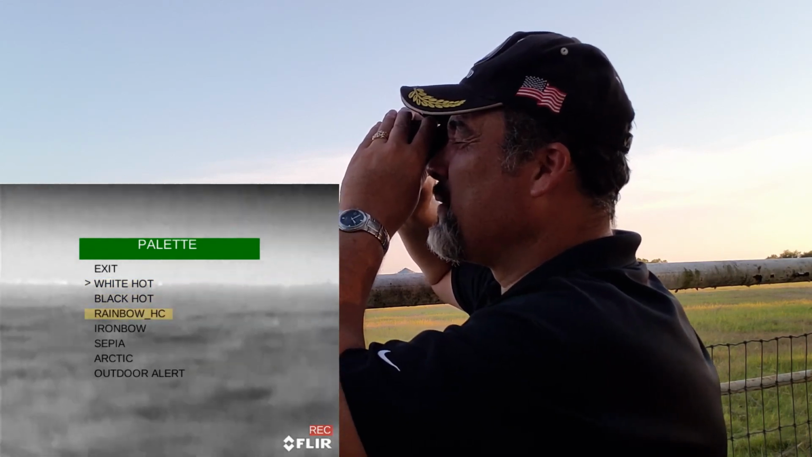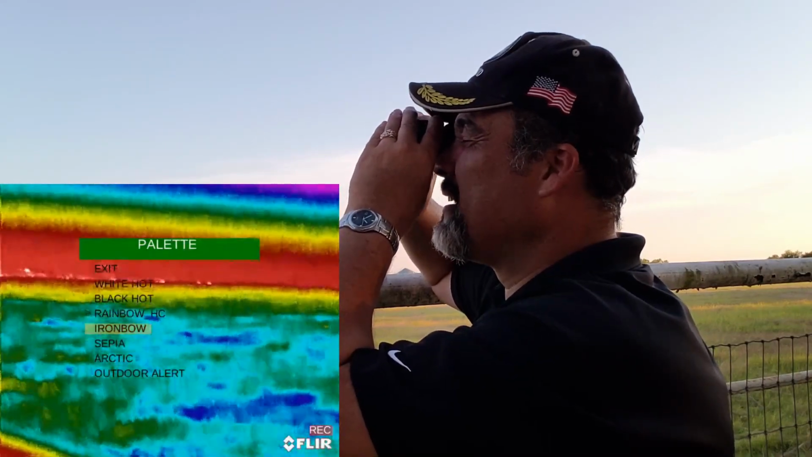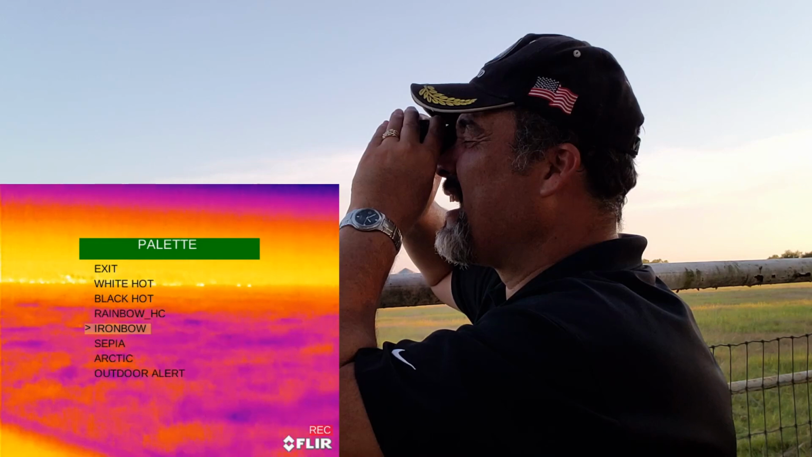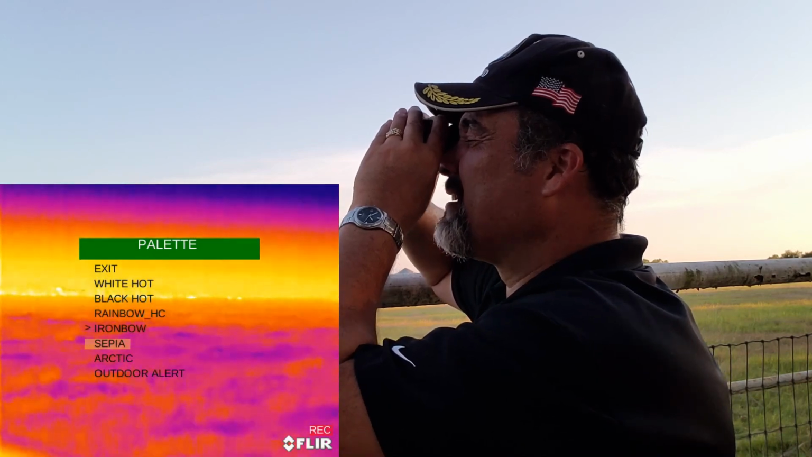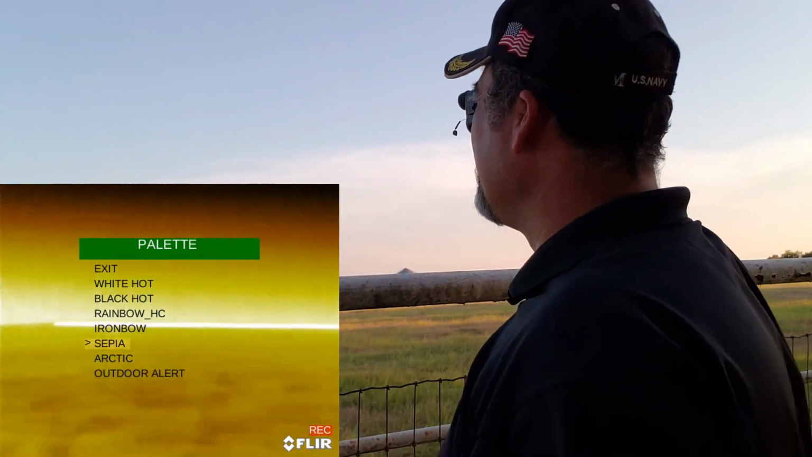I already showed you black hot. We're going into this rainbow color. Not liking it too much, but it's a color. Some people like it. There's Iron Bow, don't know what that means, don't like it that much. Arctic, I like this Arctic. Kind of pretty cool. Look at that, man. Stuff stands out that has a heat signature on it.